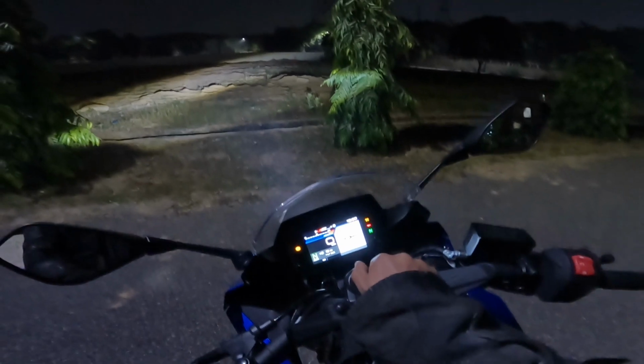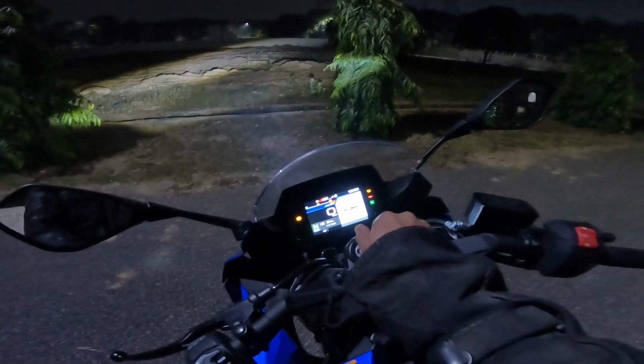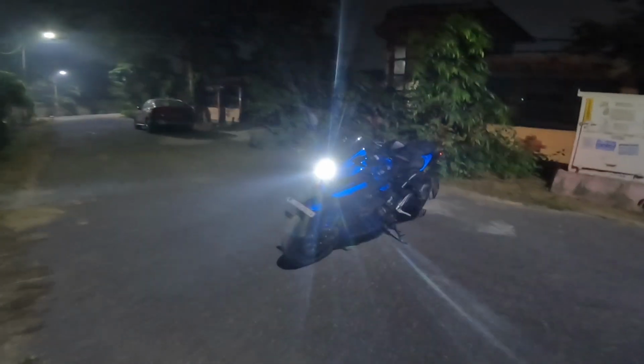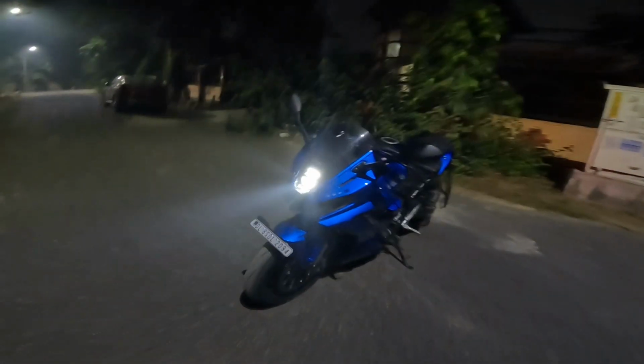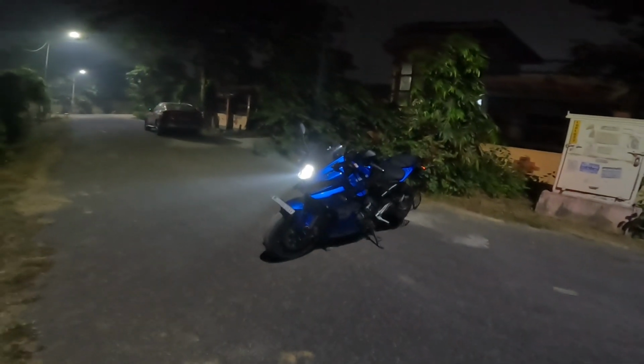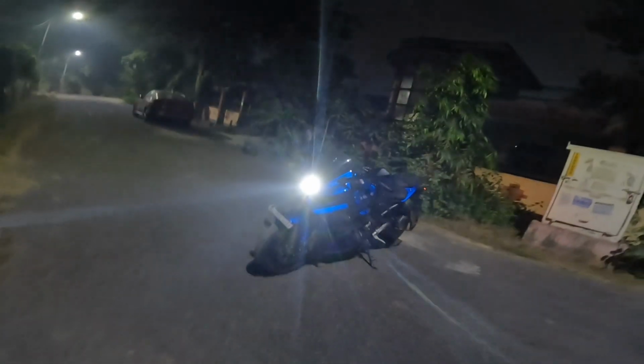So when you switch the ignition on, the low beam comes on. The low beam and of course the DRL or the pilot lamp.